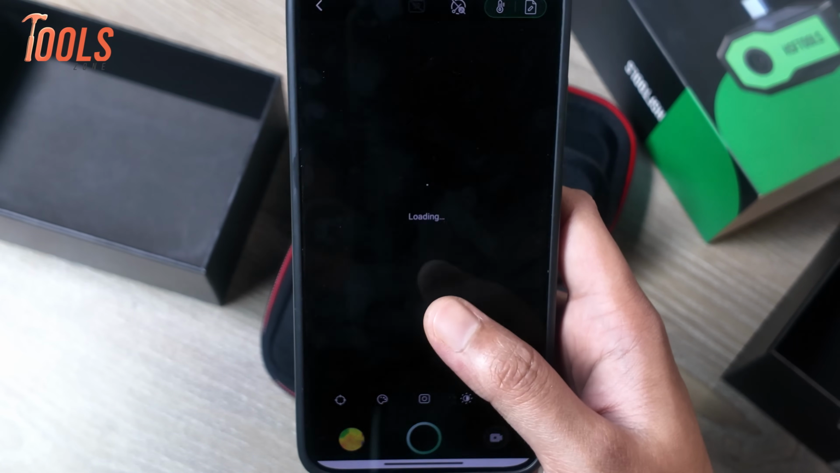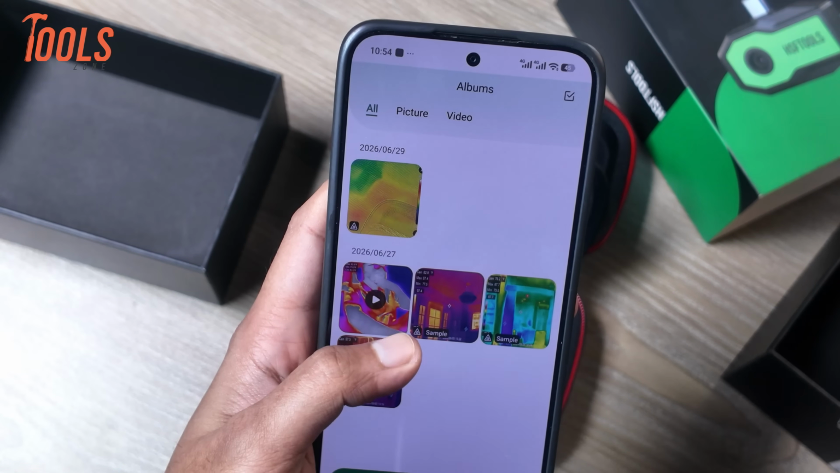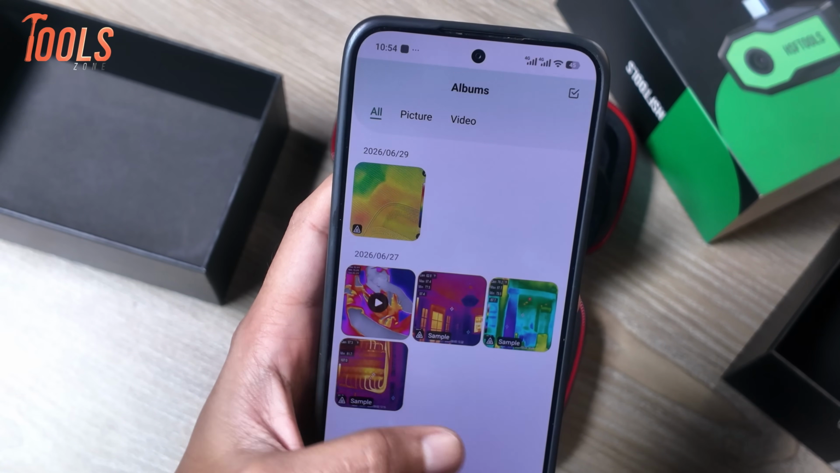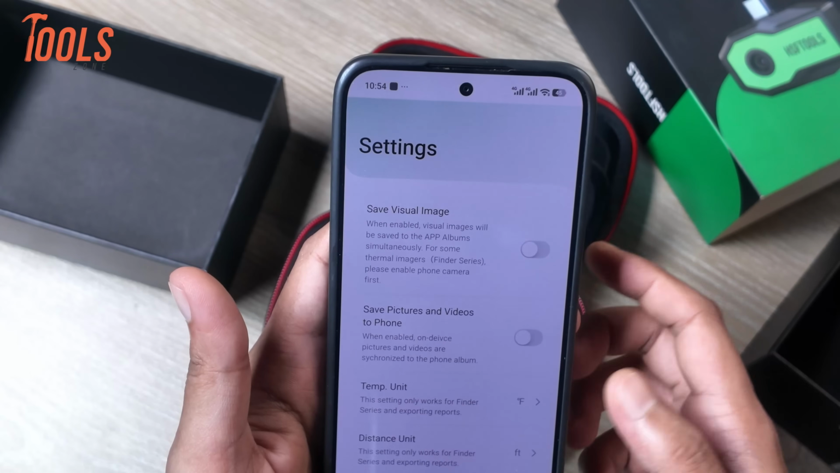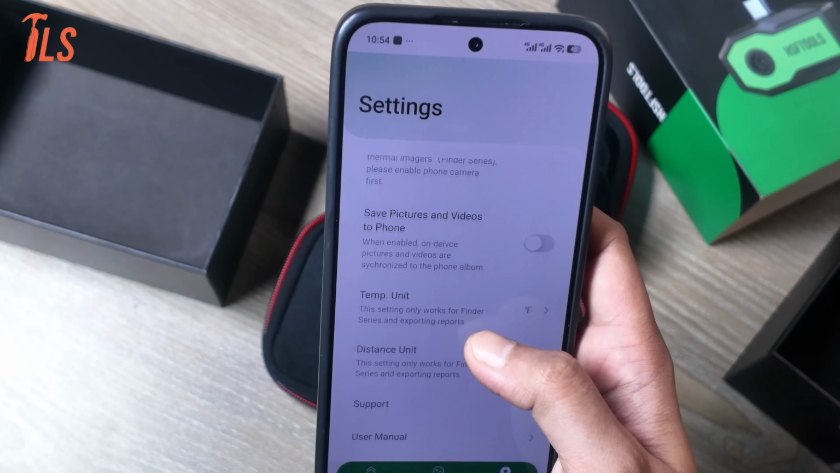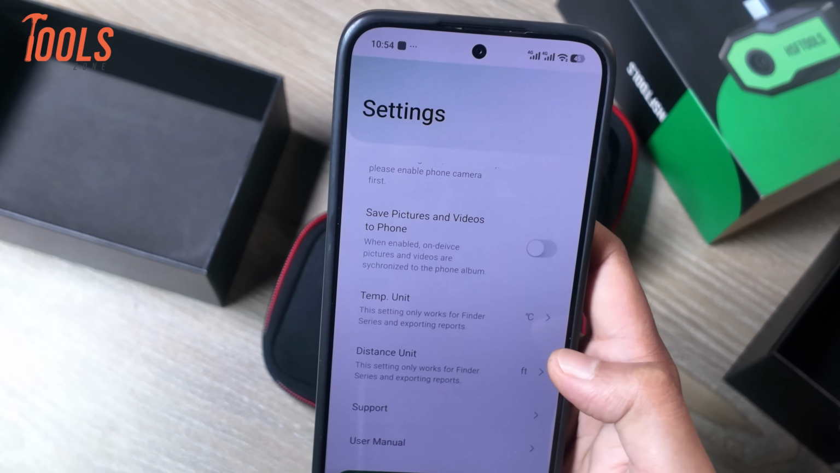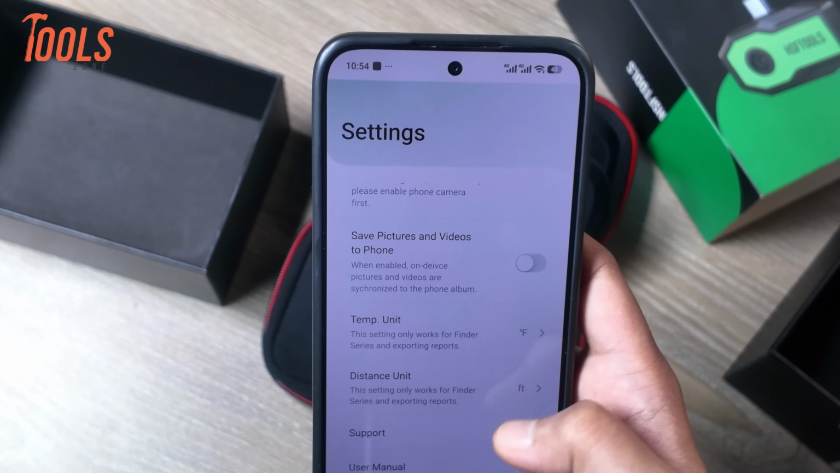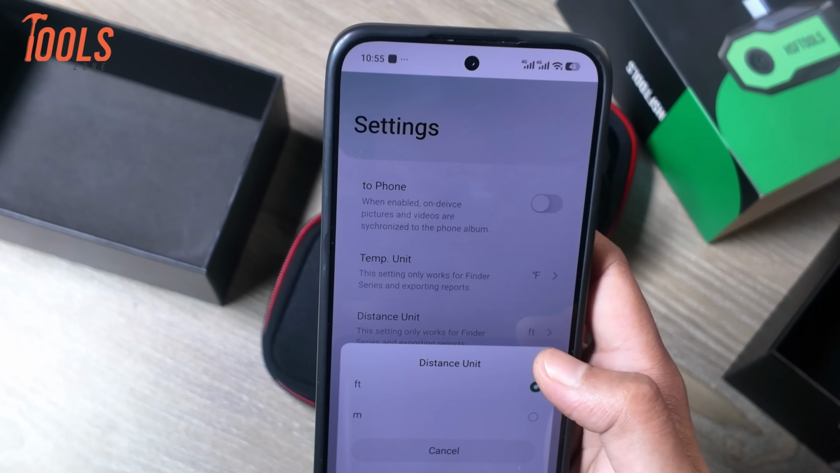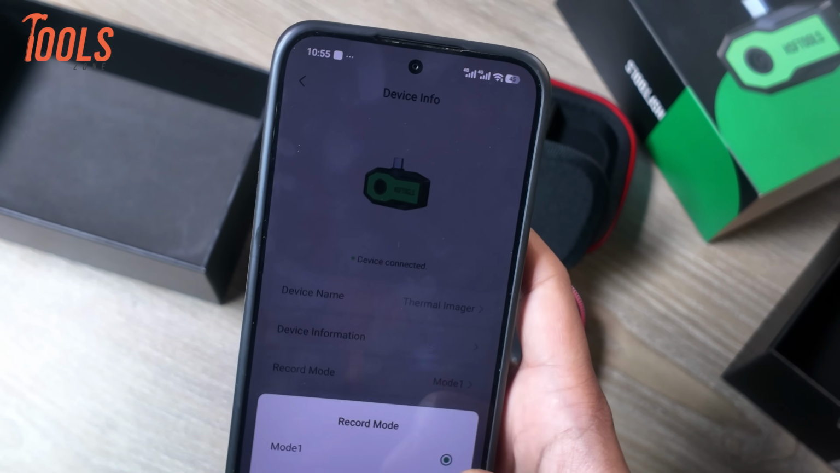Now we're back on the main screen. There's an album section where all captured photos are stored separately from recorded videos. In settings, we can choose whether to save thermal images or visual images. We can also switch the temperature unit between Fahrenheit, Celsius, and Kelvin. We'll keep it in Fahrenheit. There are also two recording modes, Mode 1 and Mode 2.